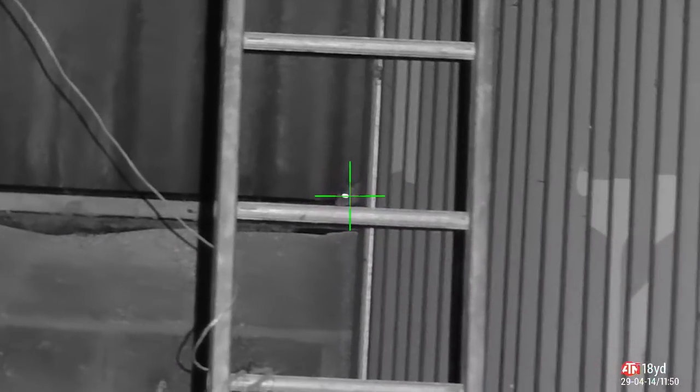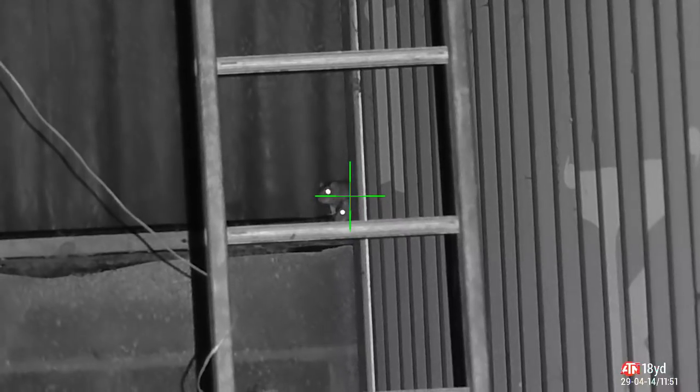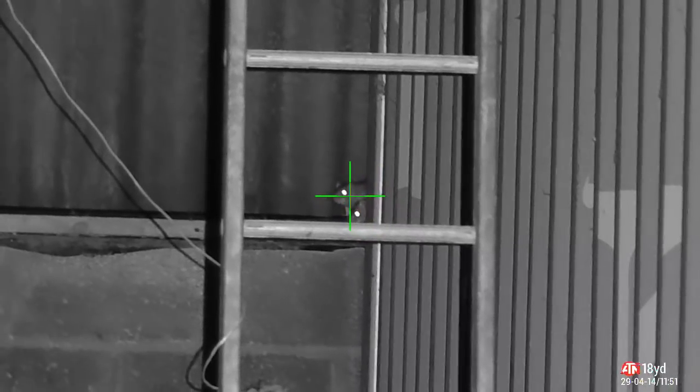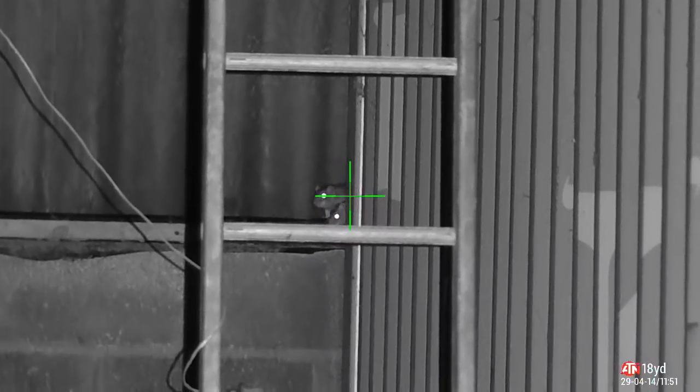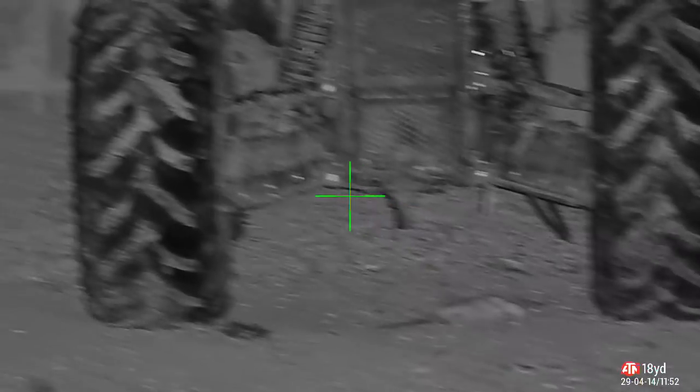His buddy's coming out to see what's going on. Now, just going back to what I was saying about the barn wall, I can't take that shot because he's not far enough out, and I'm going to risk missing him and not hitting his head. That one, however, not a problem. Straight into the brain box, lights out.